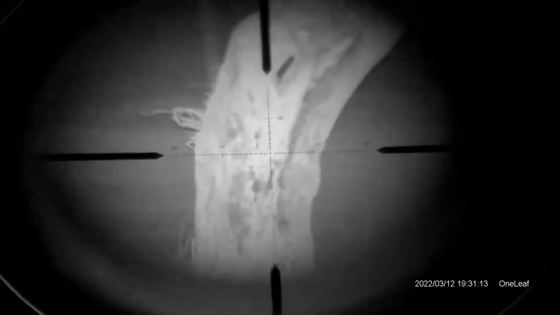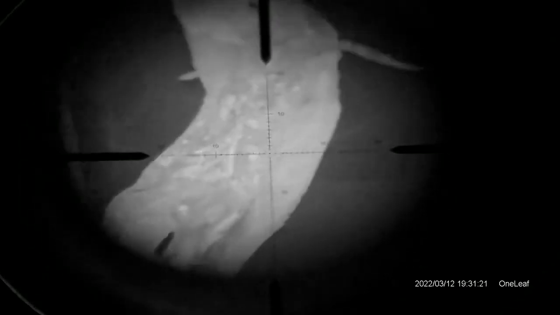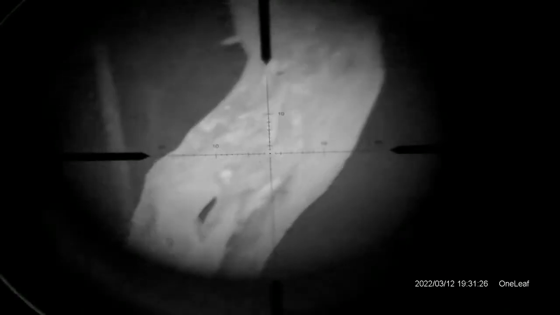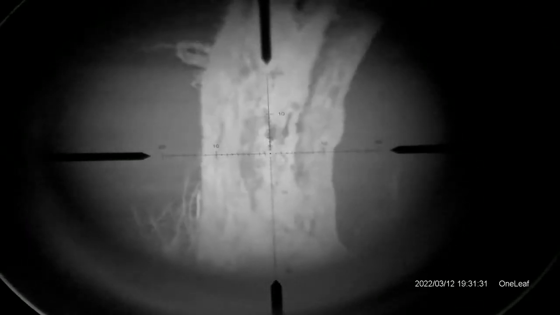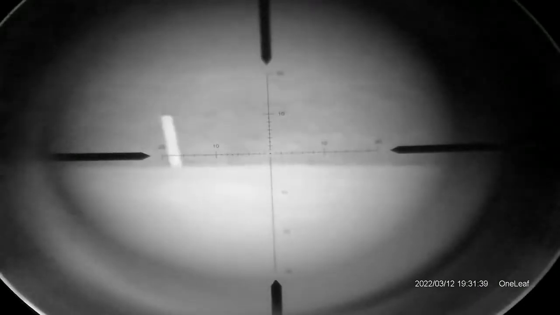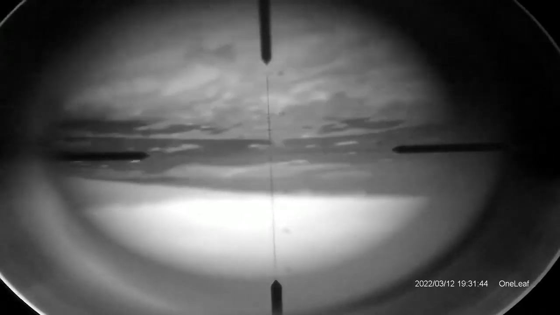Now this tree here, again, it's quite some way away. It's a good 100, 120, probably, well, a lot more than 100 yards away, 125, 150 yards away, and I couldn't actually believe how well it lit that old dead tree up. Really good image for being a good 100 yards further away from where I was, as you can sort of see from the footage there.